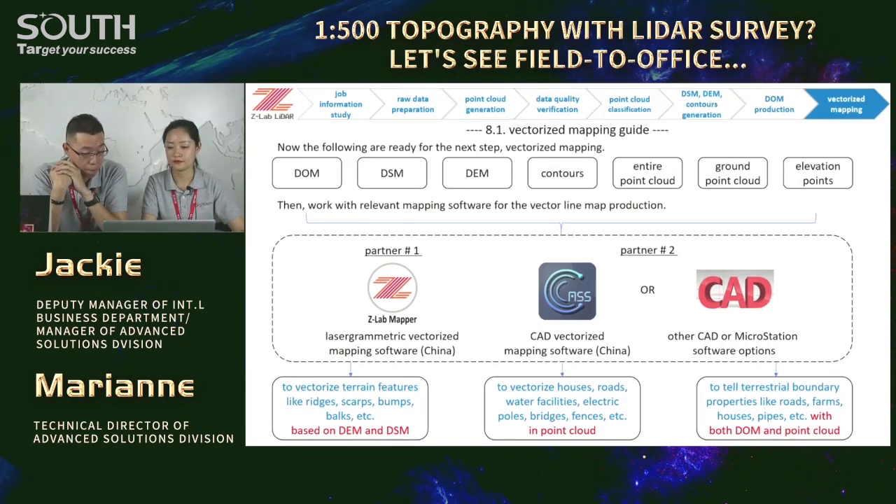So we can vectorize with the point cloud plus DEM instead of DOM only. And sometimes we will refer to the DOM, the image of a photo, to see what the ground objects are. There might be some fallen trees.